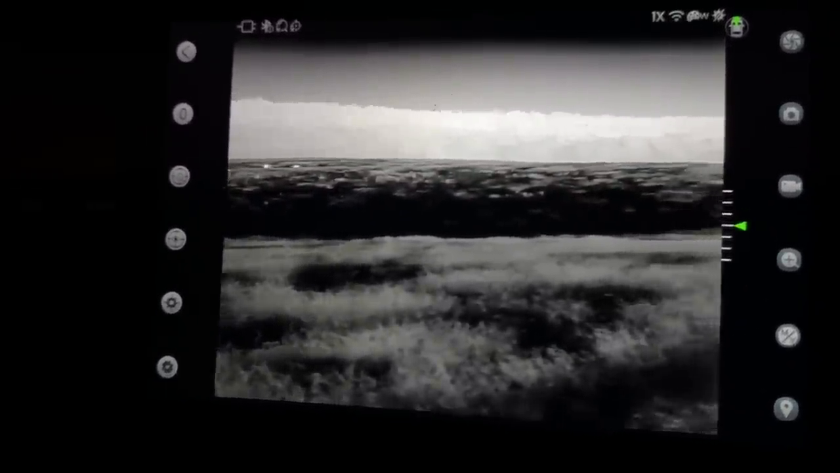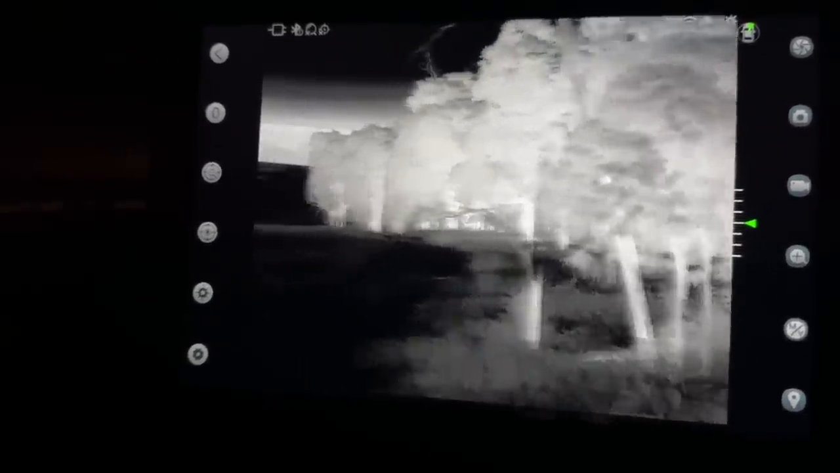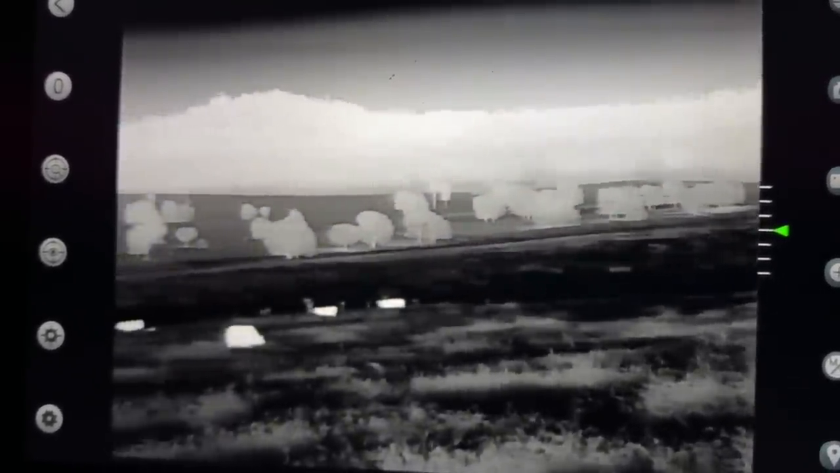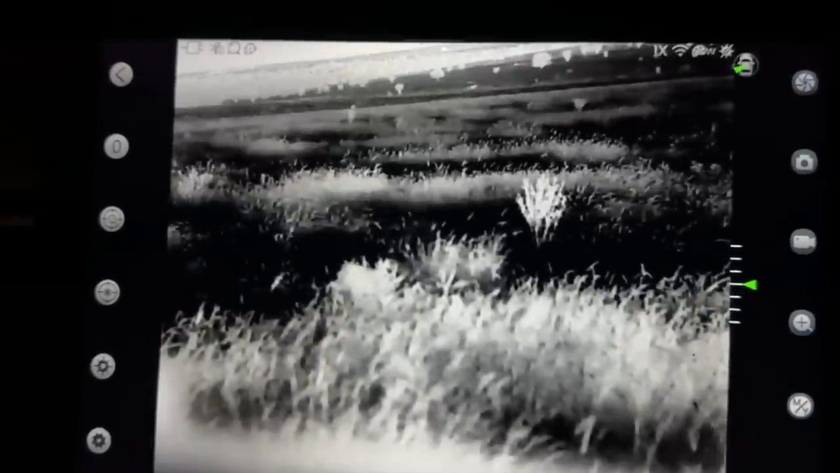Heap of cattle in the paddock. See anything else though?